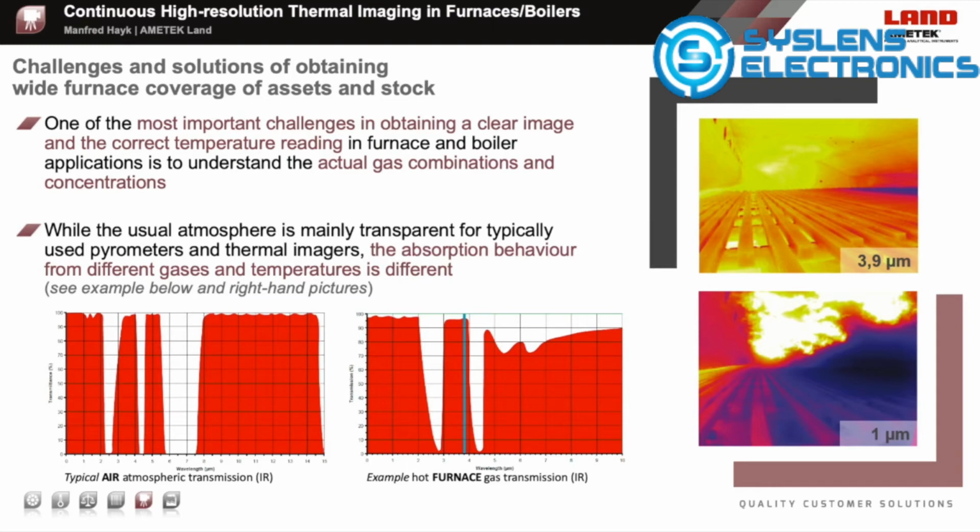As an example, please see the right-hand side, real thermal images showing the same scene at different spectral camera responses. A shiny yellow flame is present during this measurement. While you see the flame using a 1 micron thermal imager, using the 3.9 thermal imager you get a clear view while the flame is still present. This shows the effect of different furnace atmospheric gases and concentrations pretty clearly.